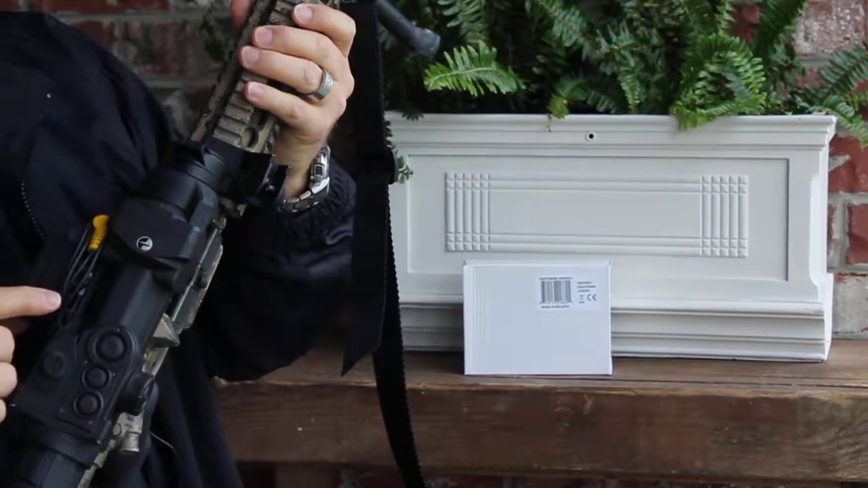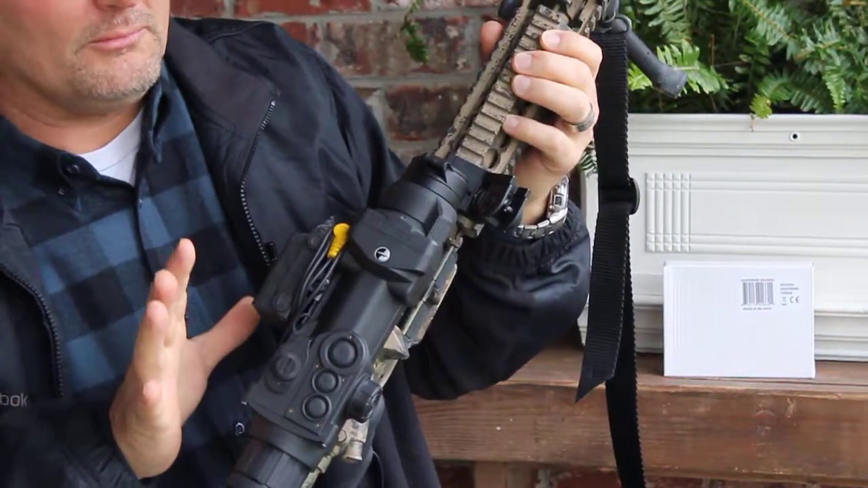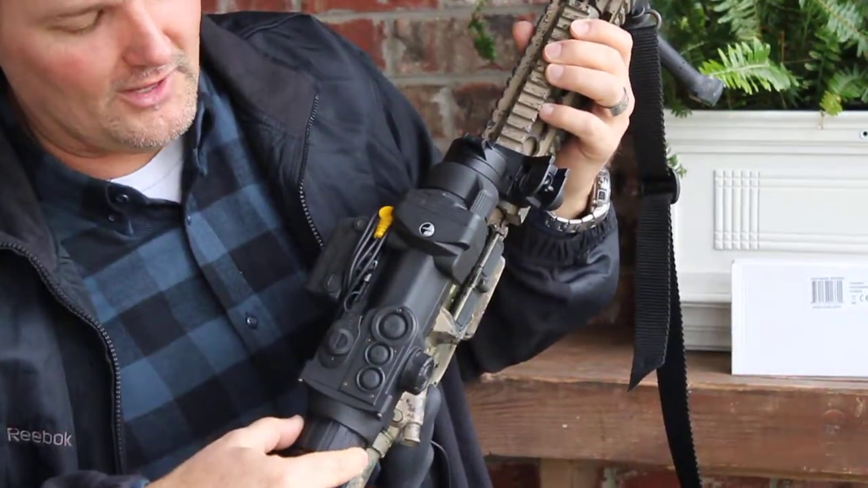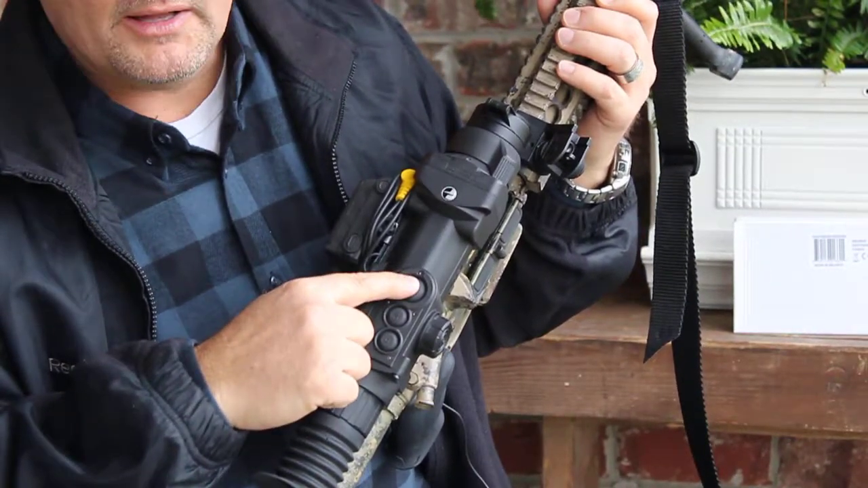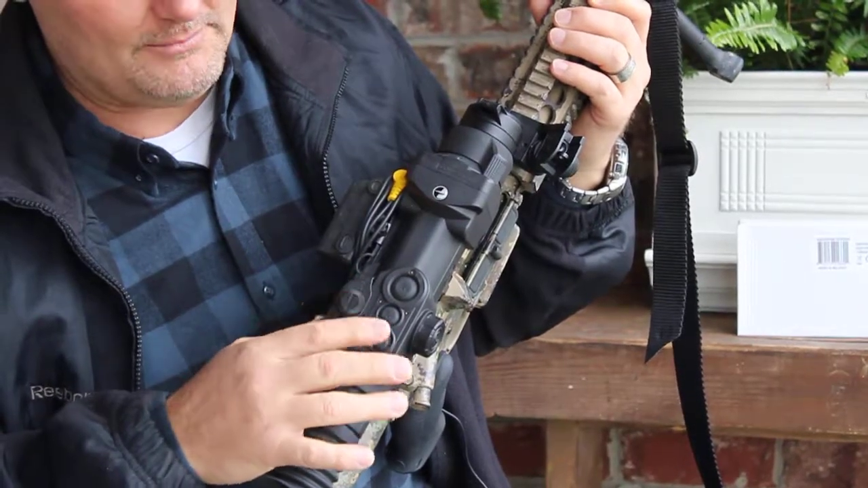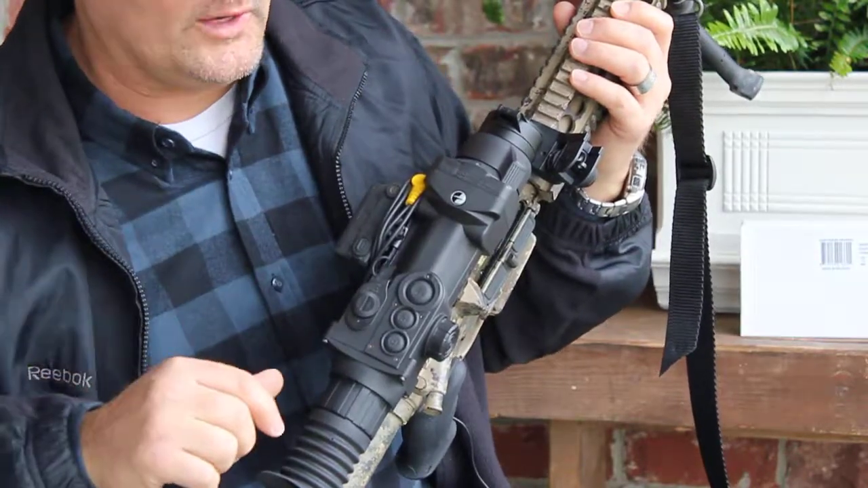They're very easy to get to. There's your on-off. There's your record. It's one touch for everything. It's real simple. There's no menu to it. Even your actual optic itself, everything is simple to get to. Your on-off button is here. Your calibration button is here, and also your zoom button is right on the top. You've got about 4 zoom options, from 1 up to 6, and it goes through very, very quickly.